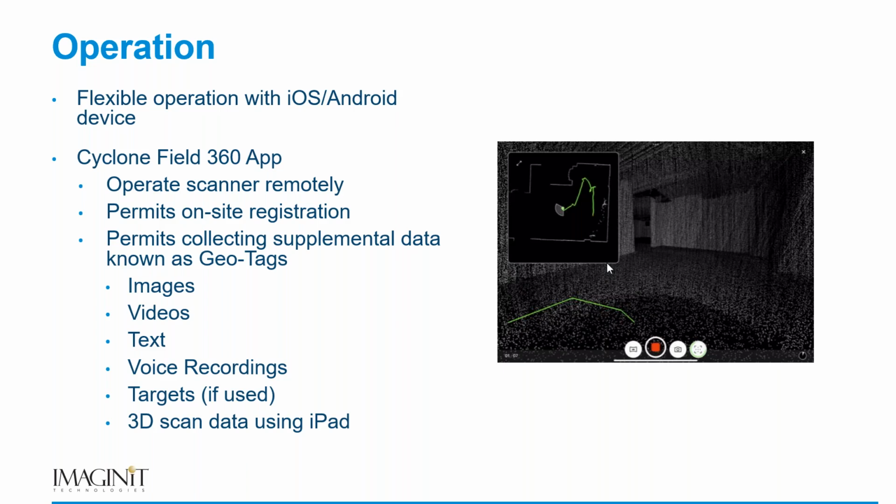So some of those pictures, not all of them, but some of them, kind of become junk, right? Whereas being able to collect a geotag, as it's known through the Leica software, we can take those pictures or videos, text, voice recordings. If you're using 3D targets, or even if you have an iPad with LiDAR built into the iPad, you can scan data with that as well and include it in all of your scan data.